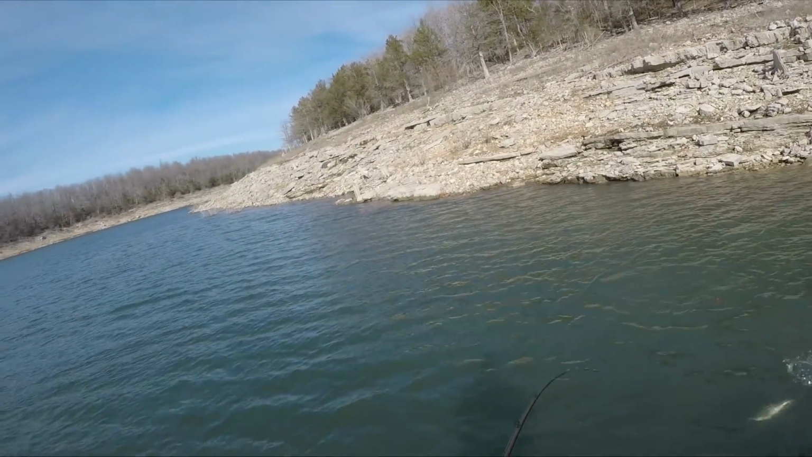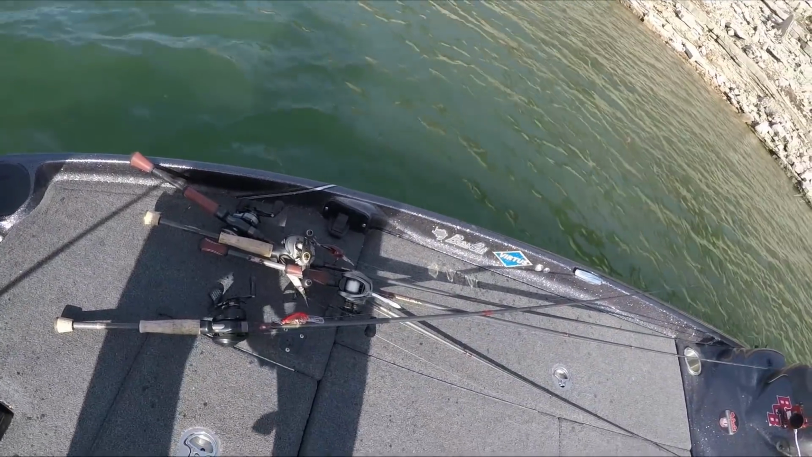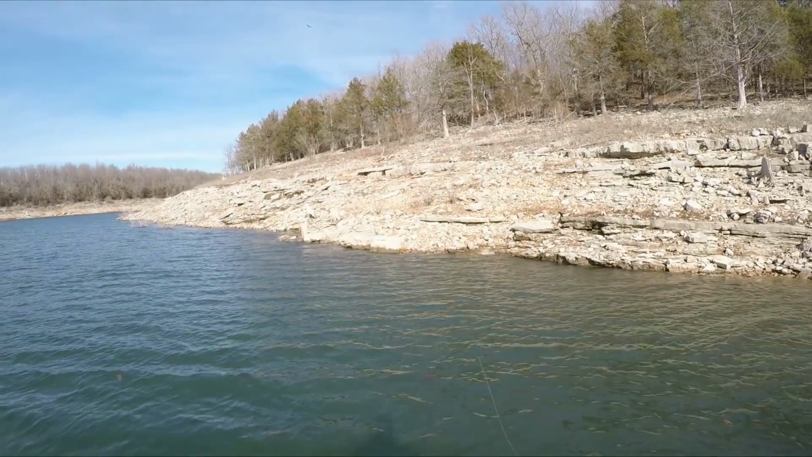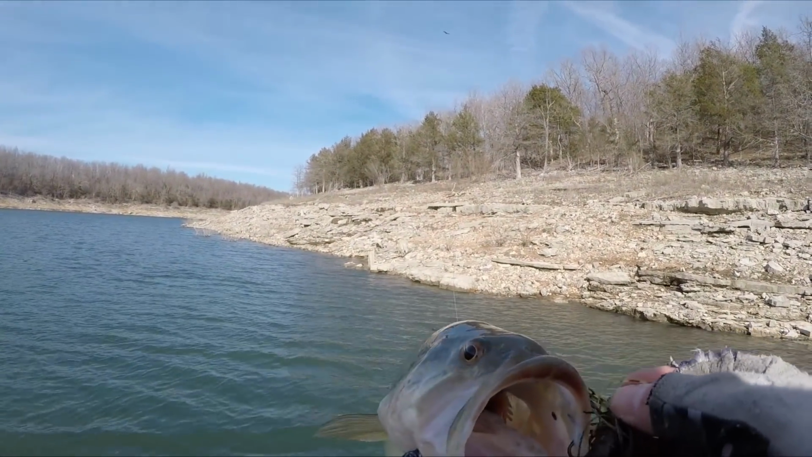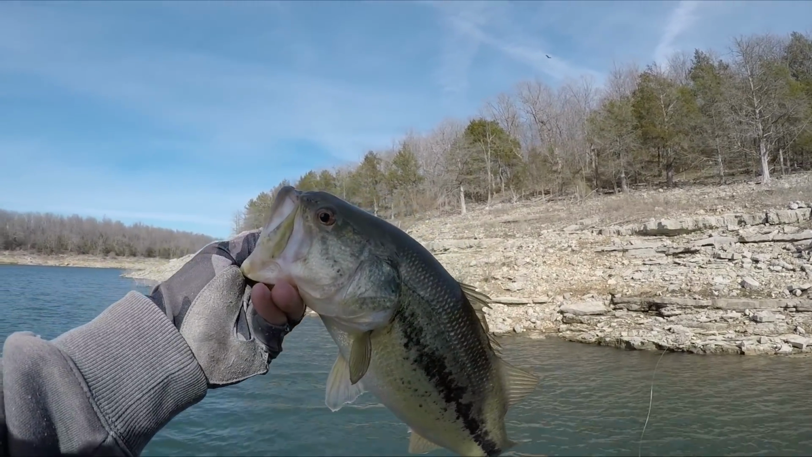Smallmouth? Nope. Nice. That's a good bite. He was up there pretty shallow, probably like 8 foot. You called it. Dale knows his stretches. There you go.